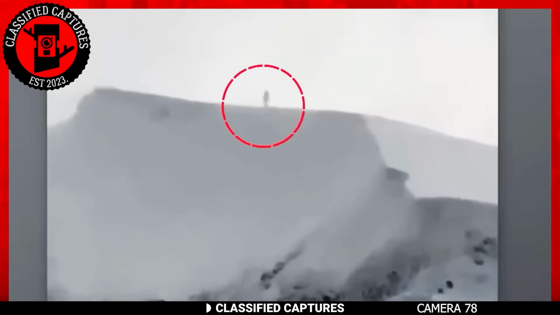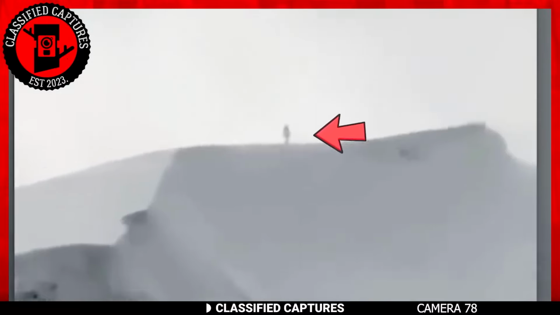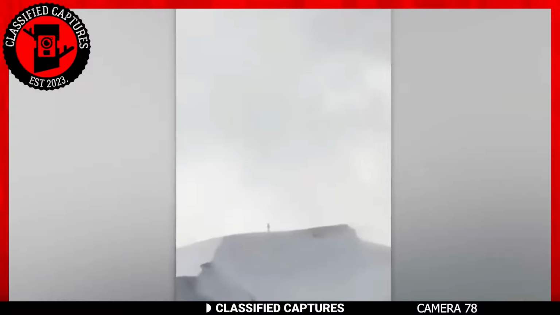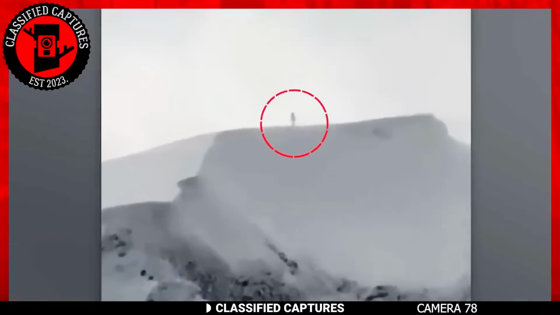The next day, the hiker returned to the same spot, eager to uncover the creature's true identity. But to his disappointment, there was no sign of it. The footage he'd captured had become a viral sensation, with people from all over the world speculating about the creature's origin. Some believe it to be Bigfoot, while others think it to be a Yeti.